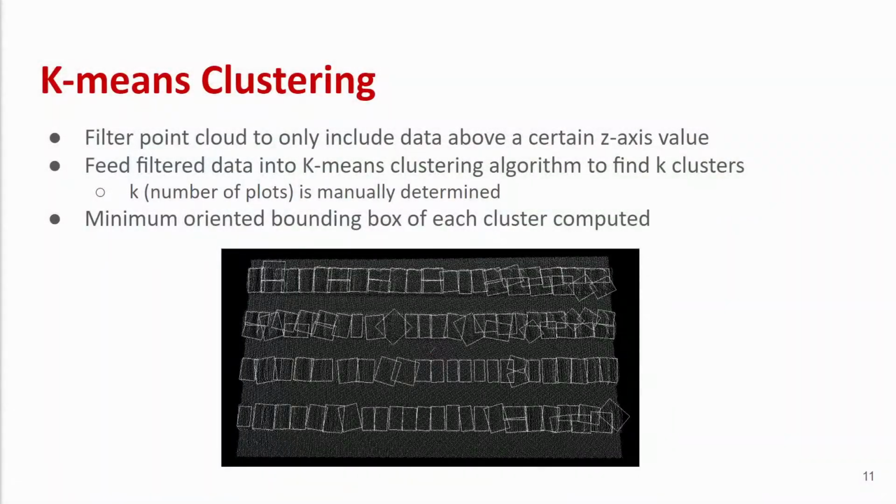The first step of the plot detection stage is to cluster the points within the point cloud map. We start by removing all points below a set Z value to filter out the ground. This leaves all the points within the plot. We feed these into a k-means clustering algorithm along with the manually determined number of plots.